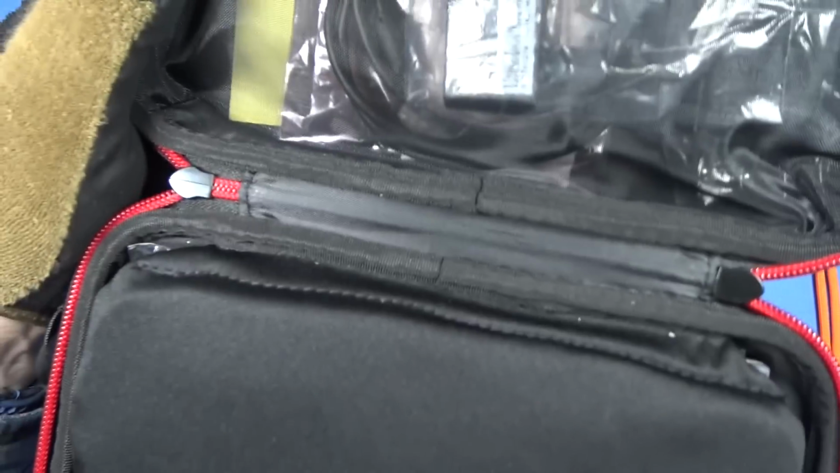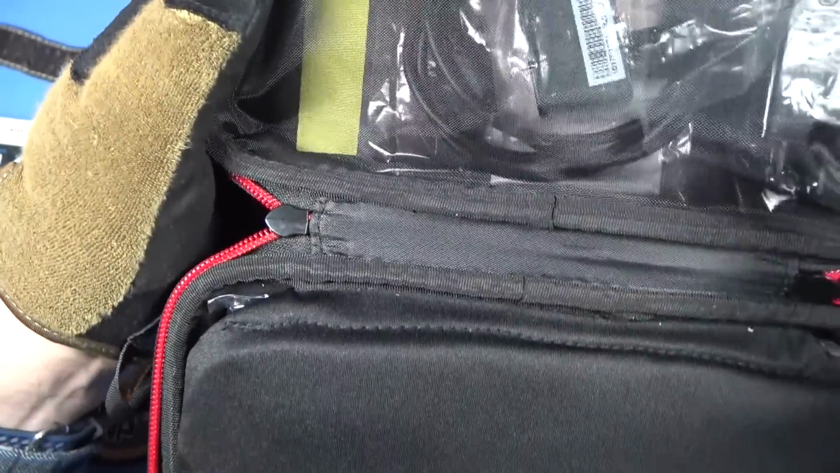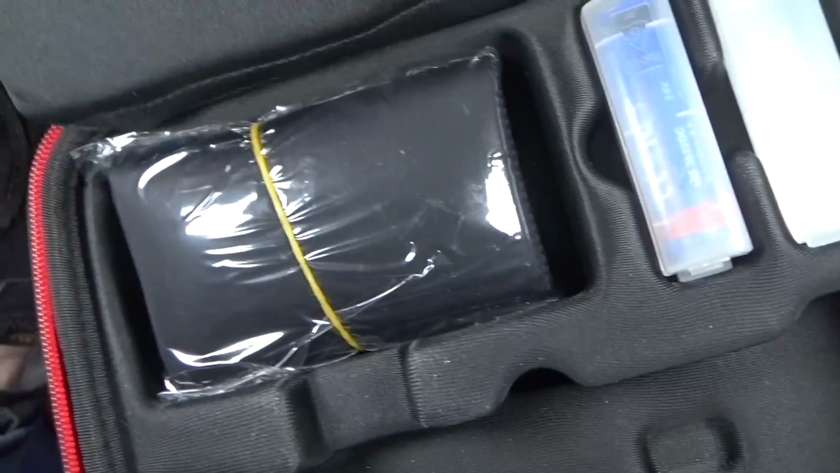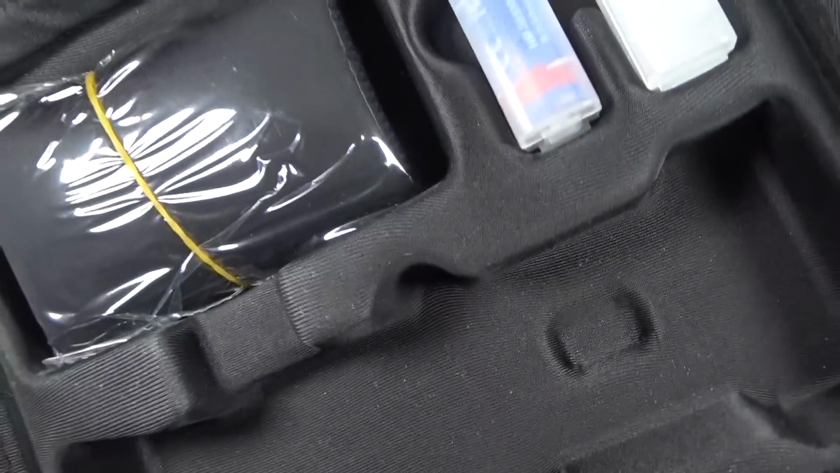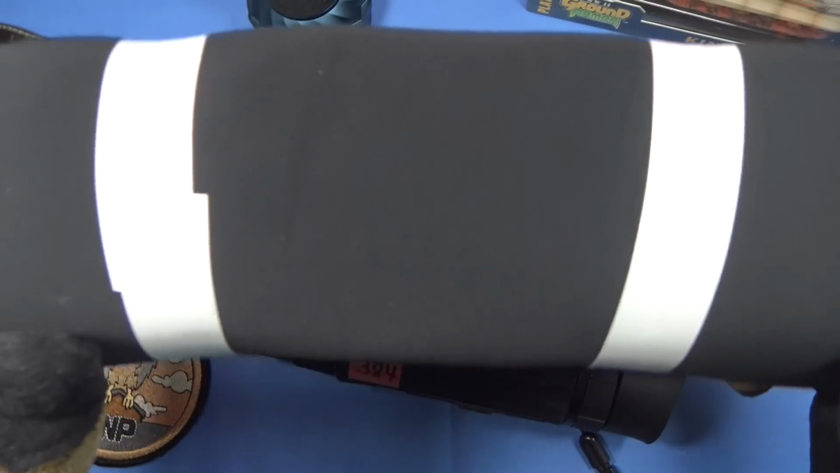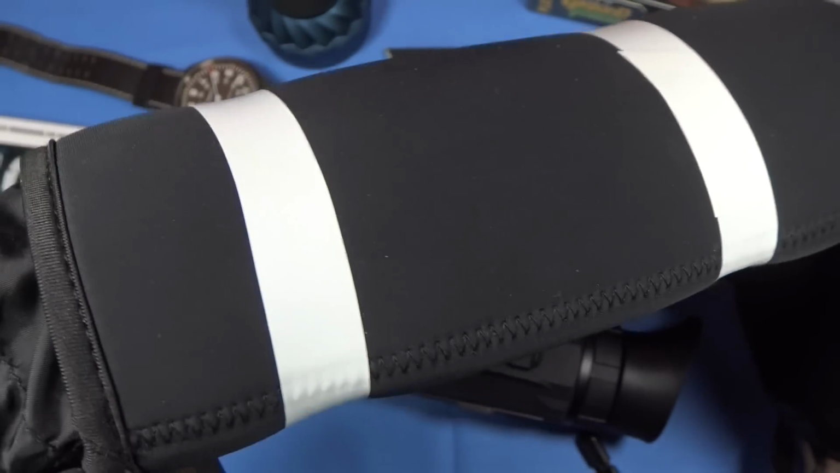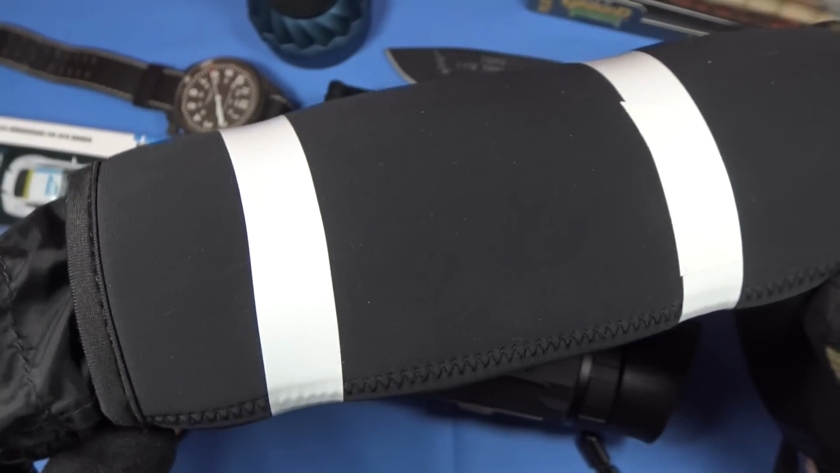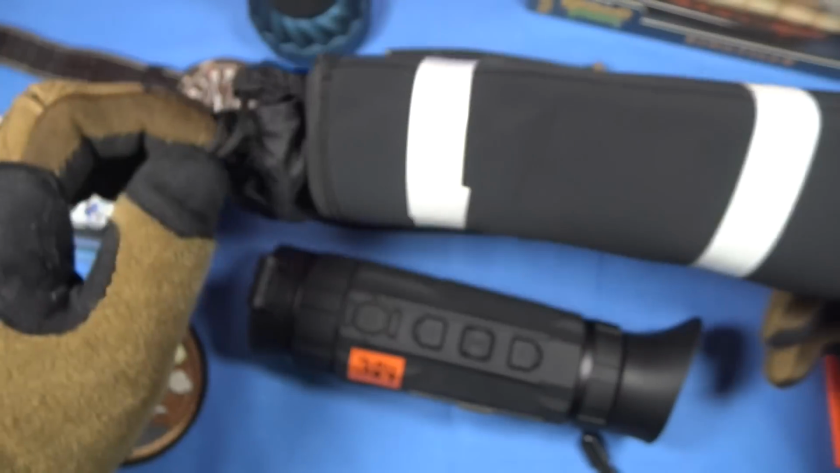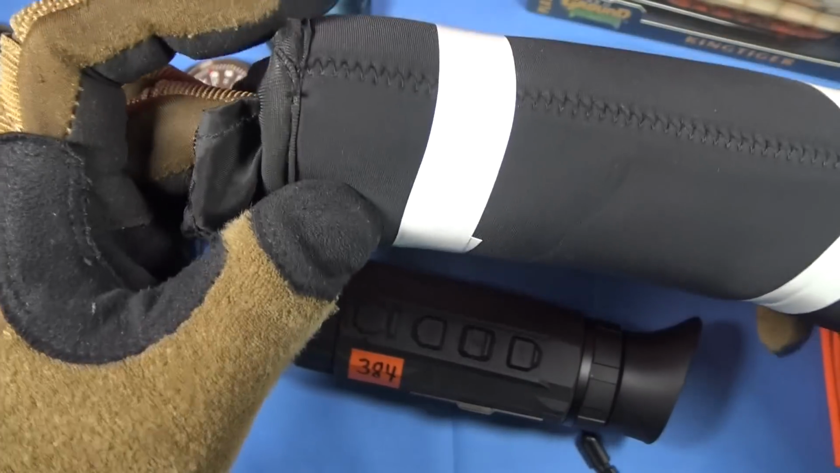And it includes a whole bunch of nifty stuff, like a battery charger, USB-C cable, power adapters, foam separator, 2 18650 batteries, and then you have the super cool and useful, don't lose it, closed cell neoprene foam carry case. I wrapped white tape around this one because I don't want to lose this loaner piece. It's too damn expensive. Yeah, so this is a 640 one, but this is a great way to carry it right here because it provides cushioning.